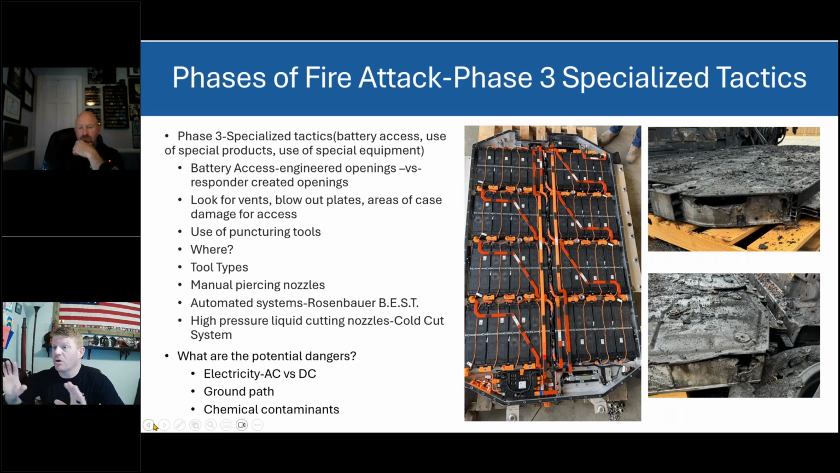Is there a scare of electrical hazard? There's electrical hazard. This is a 500 to 700, maybe an 800 volt battery with a max potential of 85 kilowatt hours, but each packet may be 13 volts and much less. But where is the danger? So we have to understand electricity.